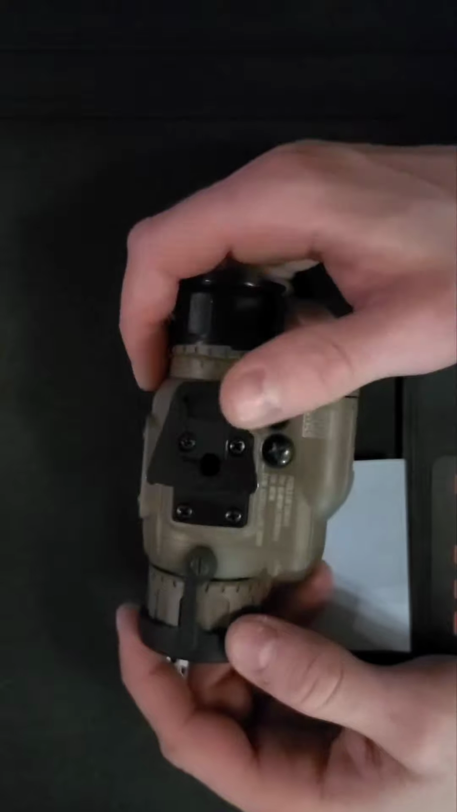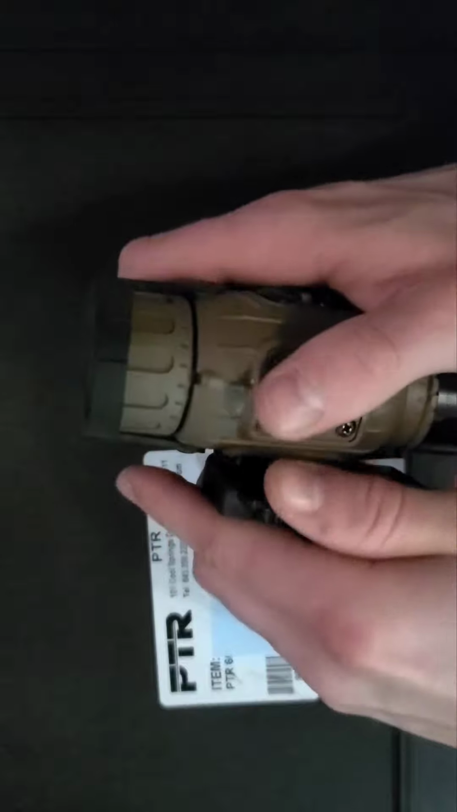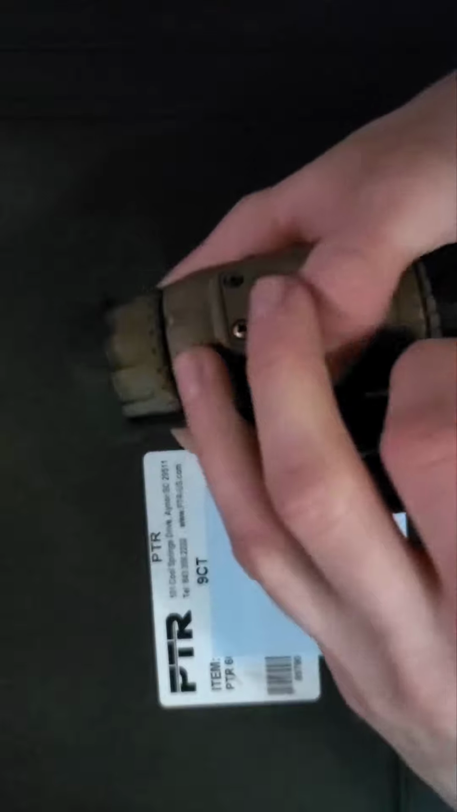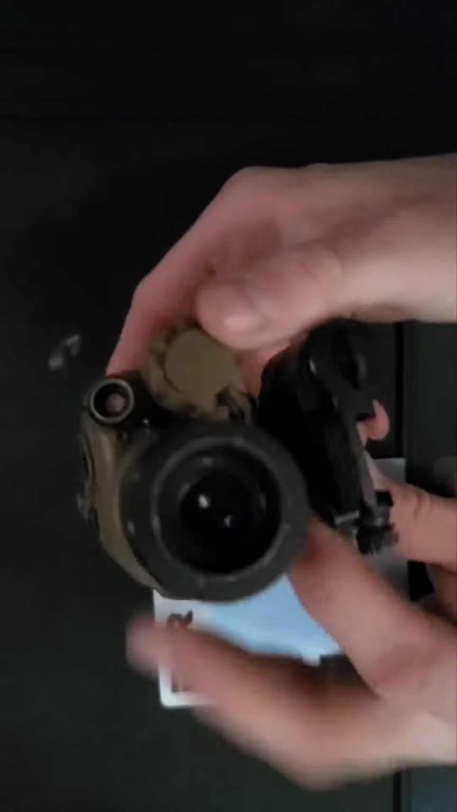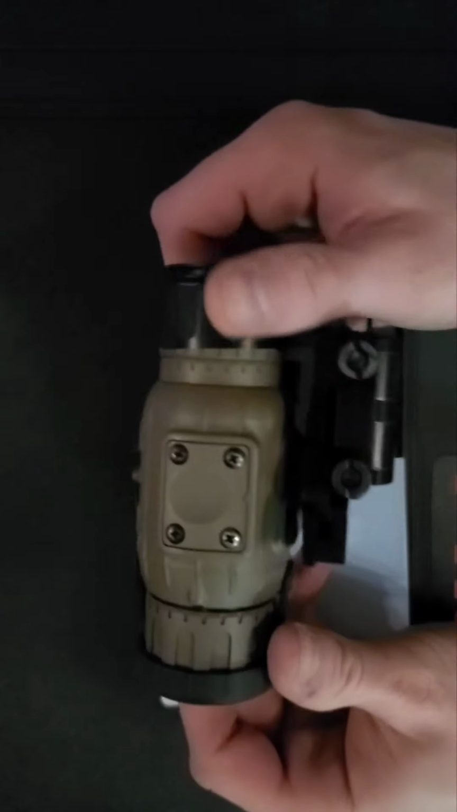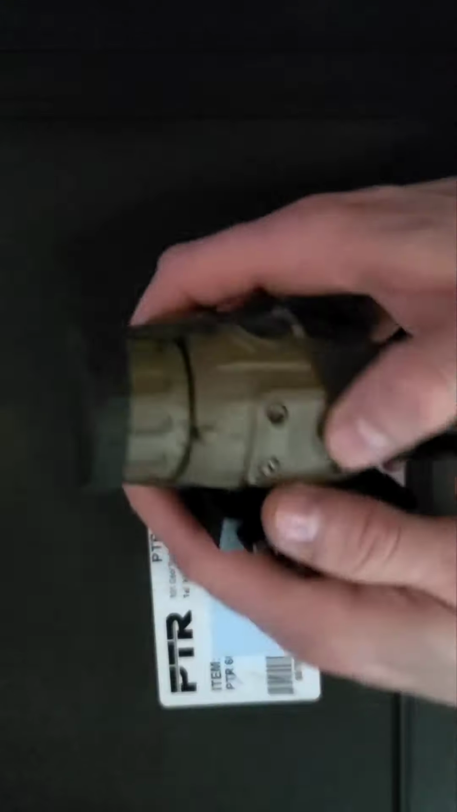You have a Wilcox shoe here that works in conjunction with the Wilcox flip to the side mount for a Pic rail. Quick detach. Also, if you click this button right here, the mount will flip to the side for using this in tandem with a day optic. Very tight lockup. In my testing here as a clip-on, which we'll get more to, it seems to retain zero out to a pretty significant distance further than what the true engagement is, especially the 5.56.